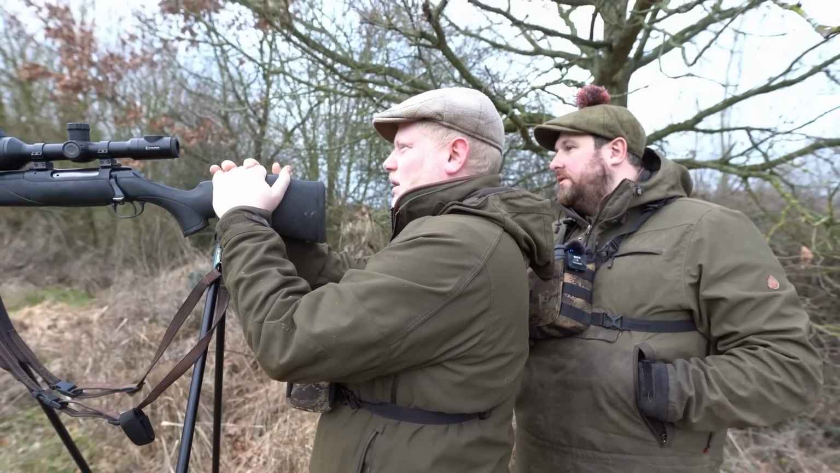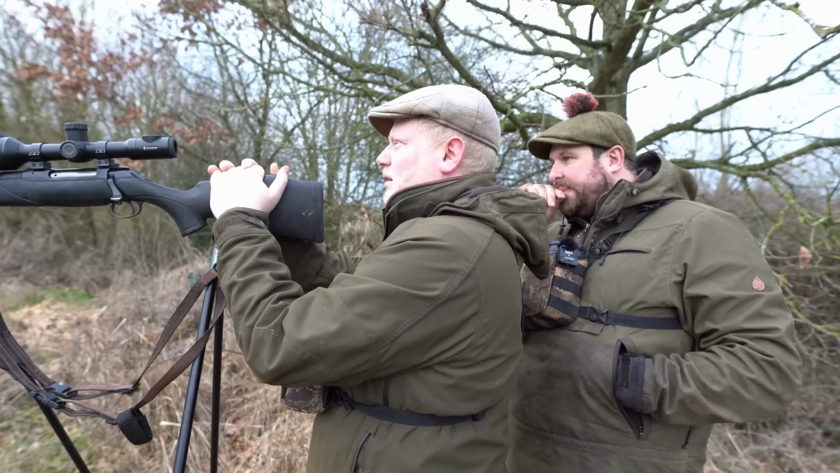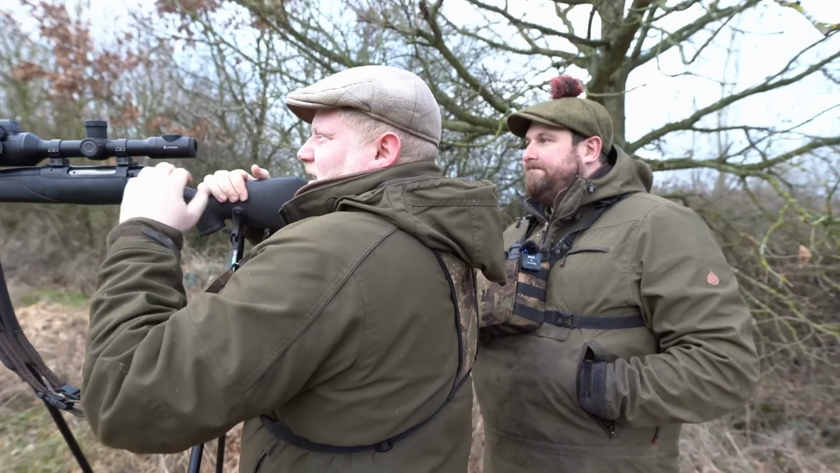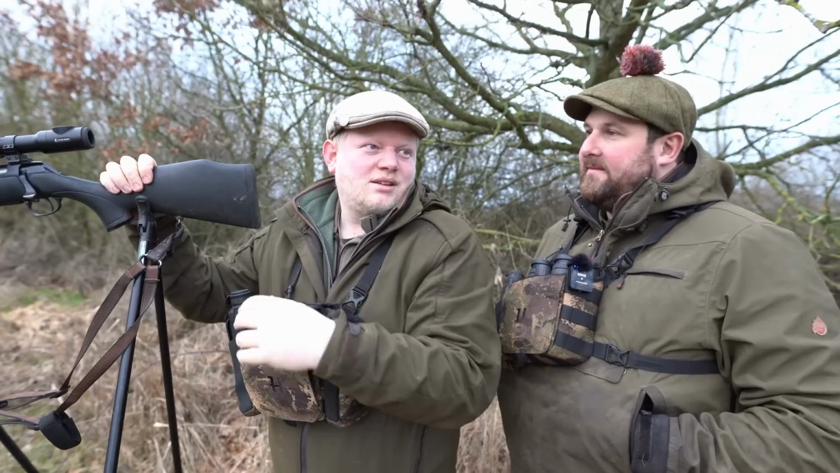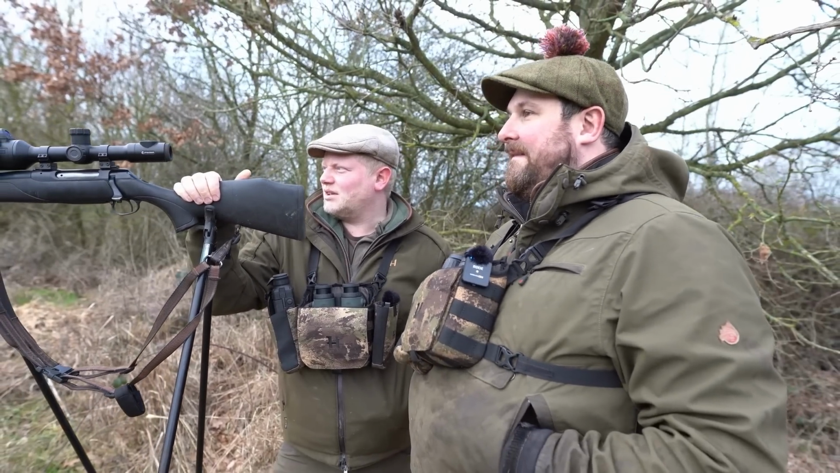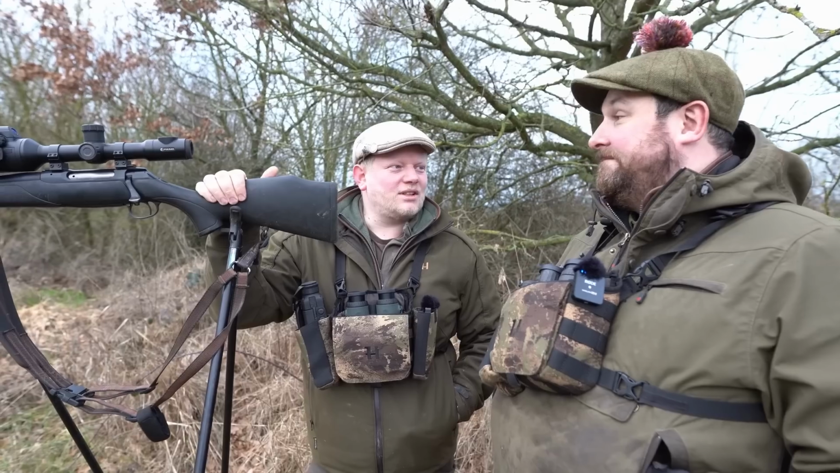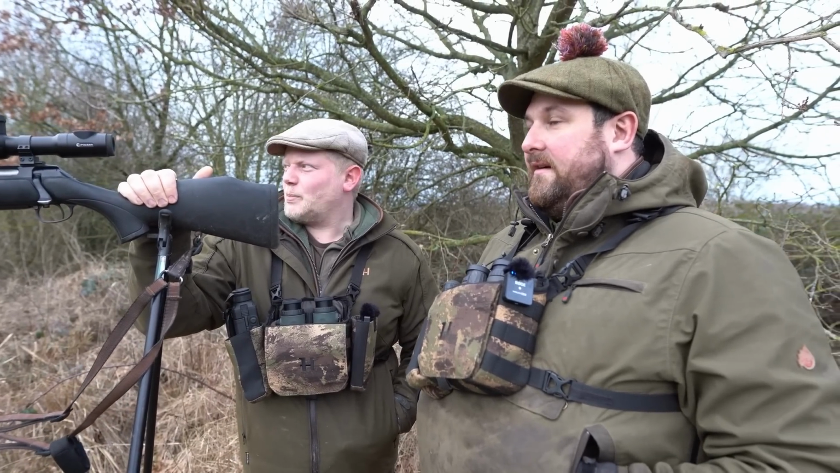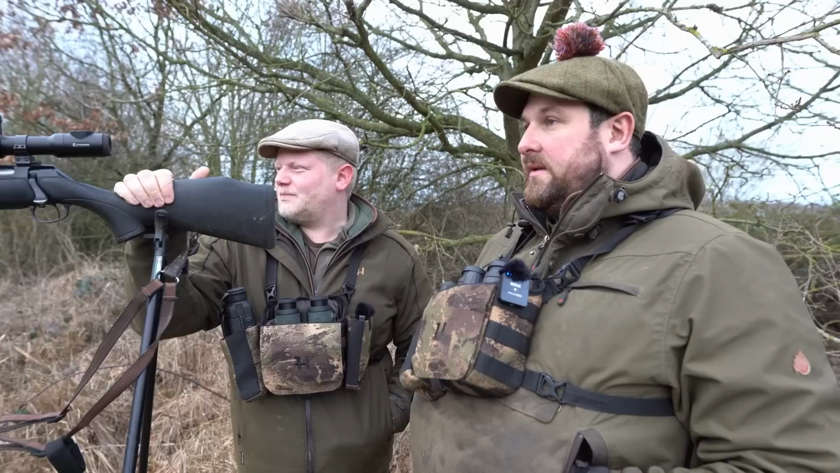Well done, Tommy, mate. Good shot. Nice little muntjac there. Thank you, Stu. Shame you're a bit slow on the second one, but if you're not steady, you're not steady, mate. No, exactly that. You did say there were deer on here, so you definitely provided. Yeah, there's good healthy numbers there. Slowly getting them back to where they should be.